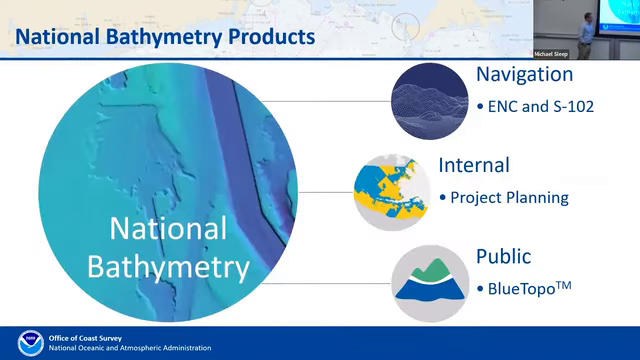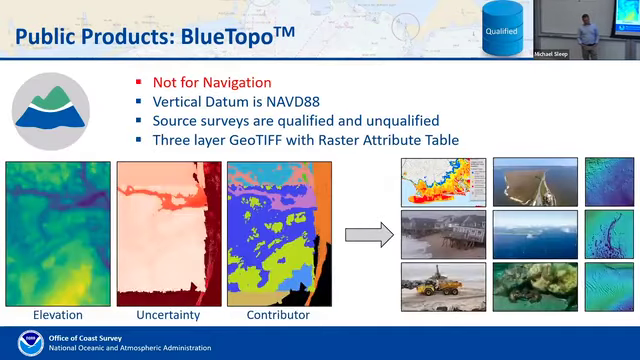Okay, and finally, our public Blue Topo product. This is not for navigation. We're very excited about this because as we're building this bathymetry, we're realizing that besides navigation, this is foundational to all sorts of ocean science and other users.